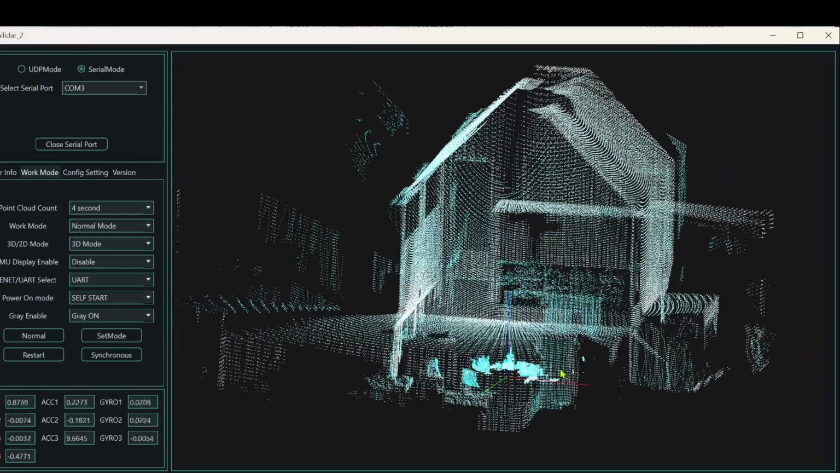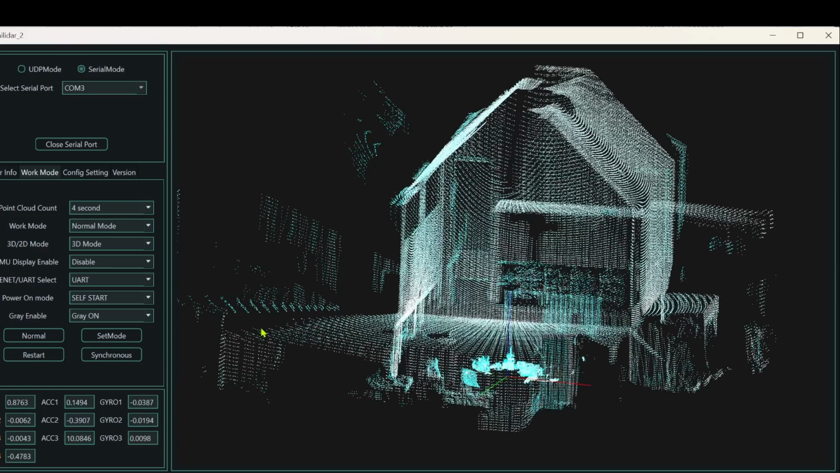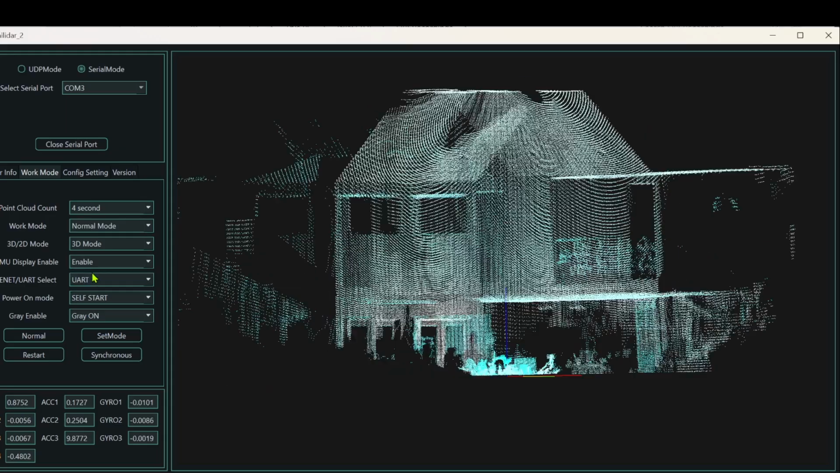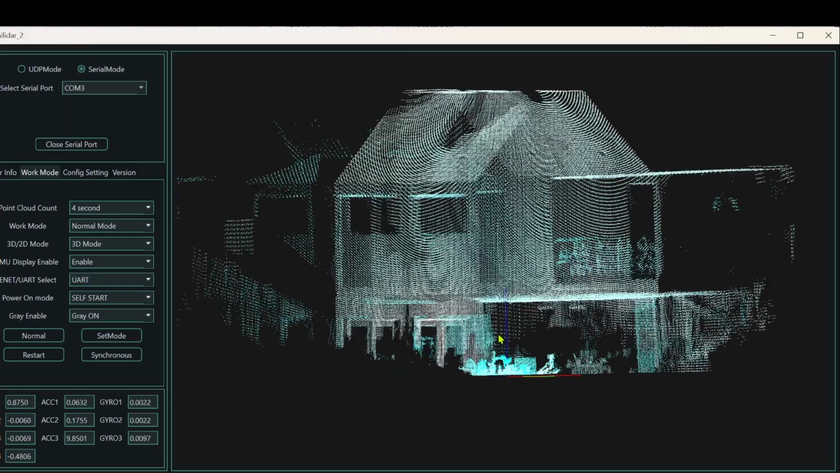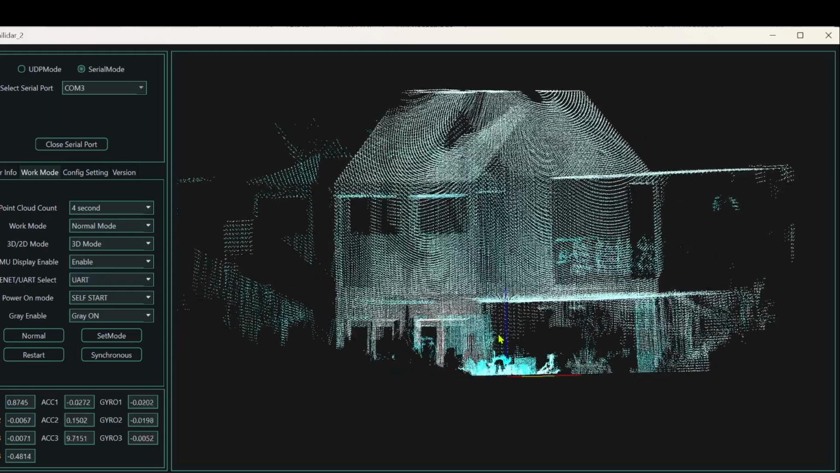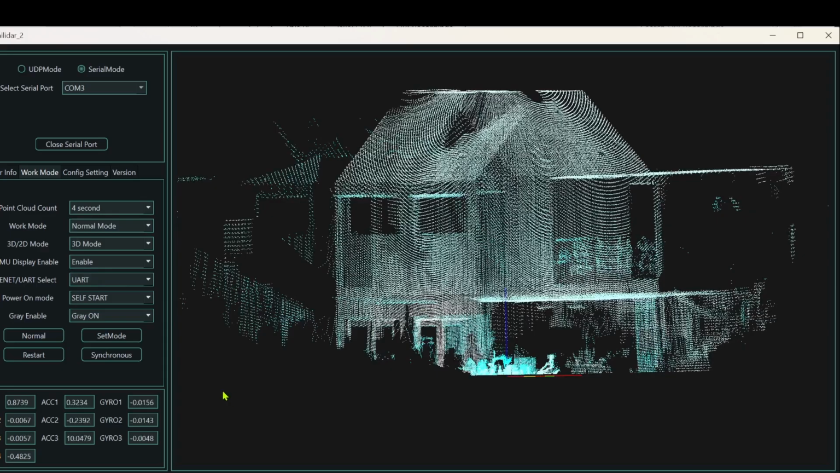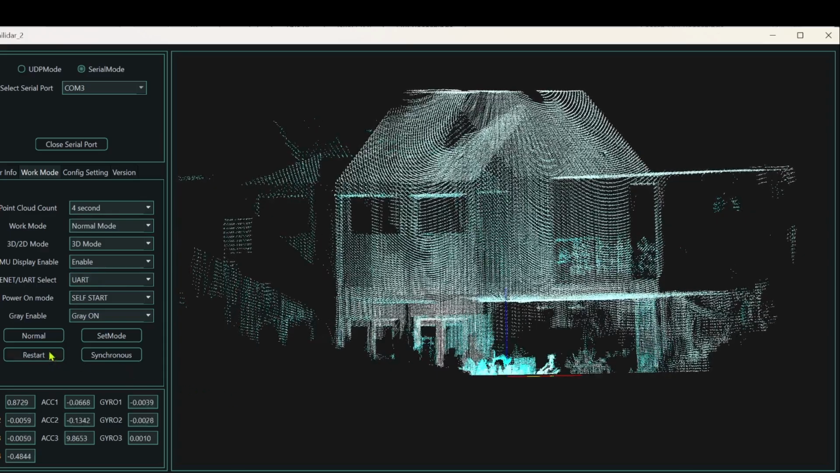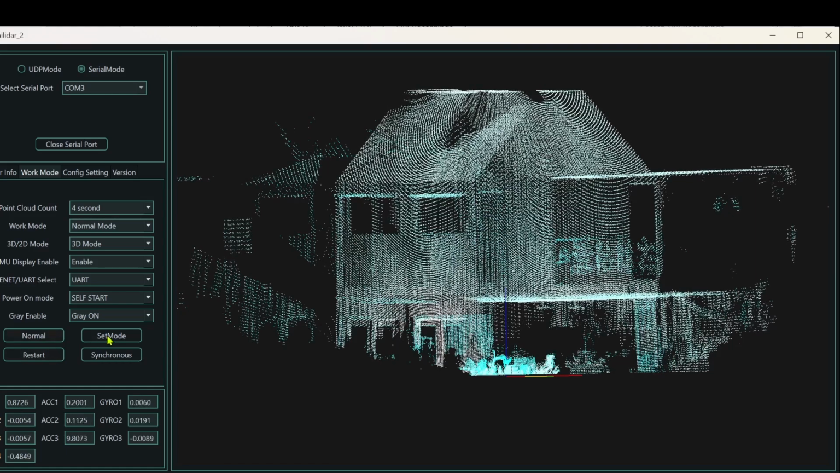Now I'm going to go ahead and enable the IMU. And for this, I think we're going to have to do a restart. So I'm going to do a set mode to enable it, and then I'm going to do a restart.